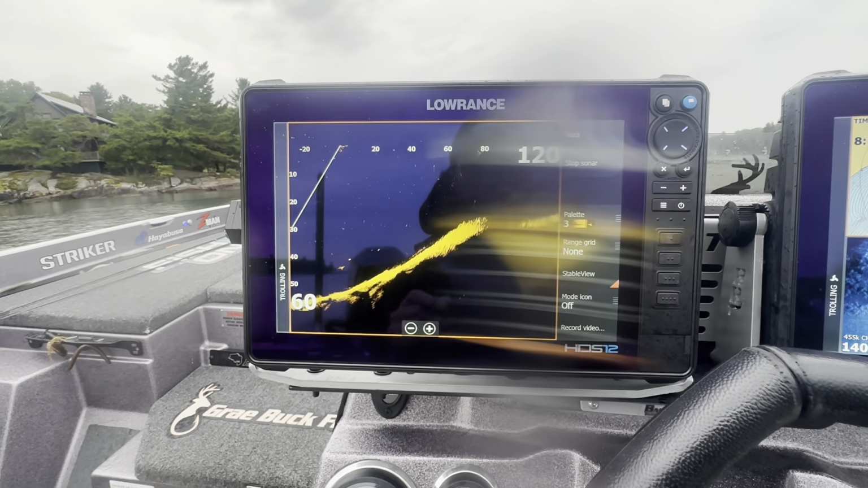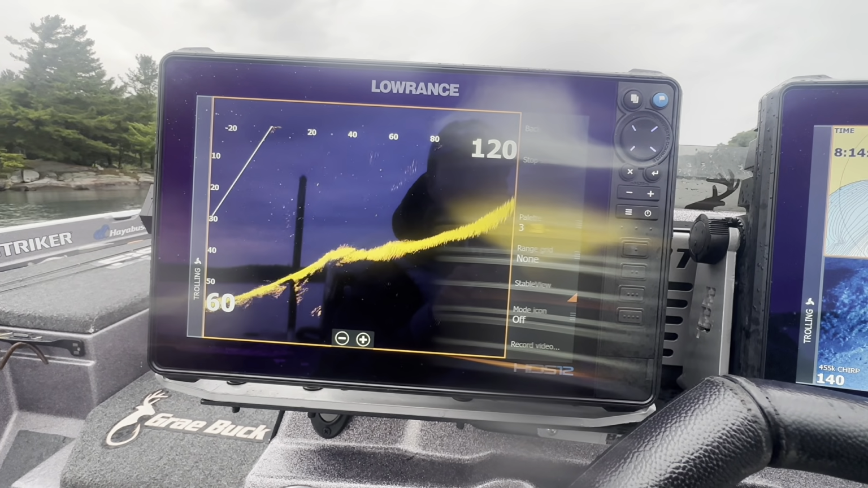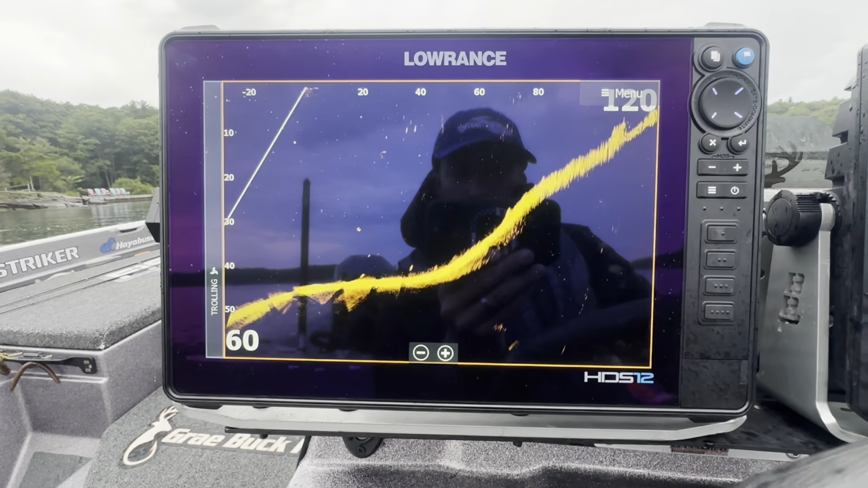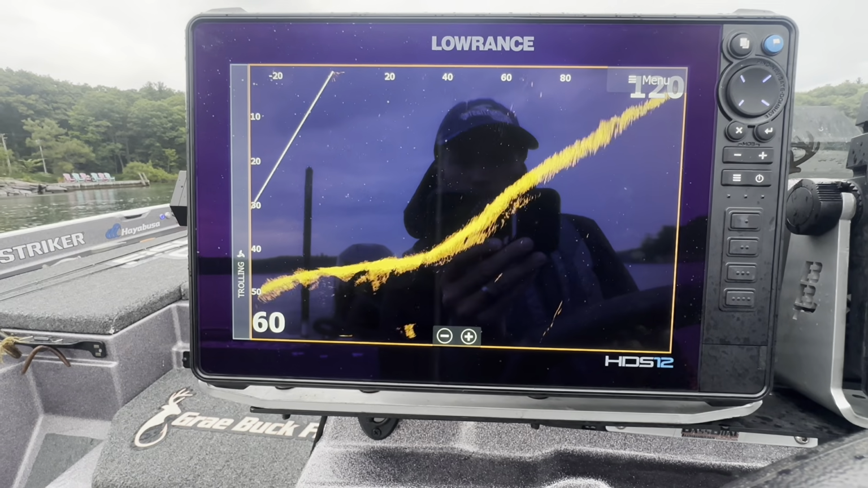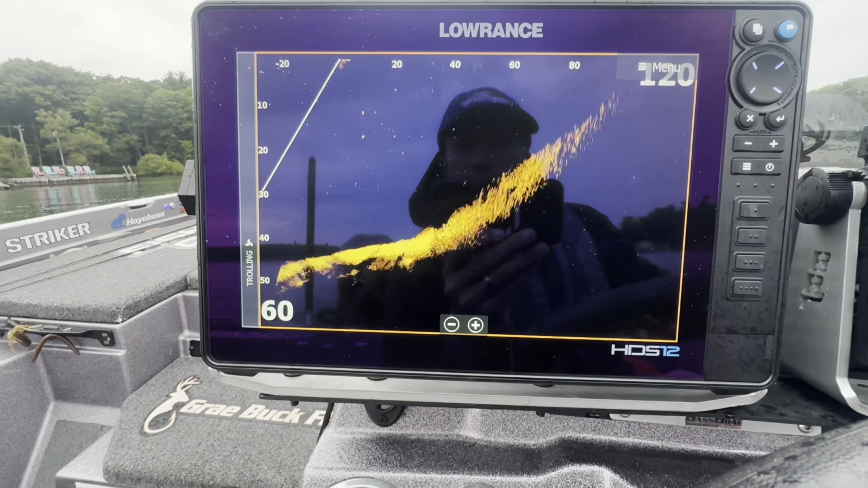Hang on, I got a water droplet. It is starting to rain again, so we will come back in one second. All right, here we go. We're back to idling. It's raining. We're probably not going to go too much longer, but just meandering around again, looking.